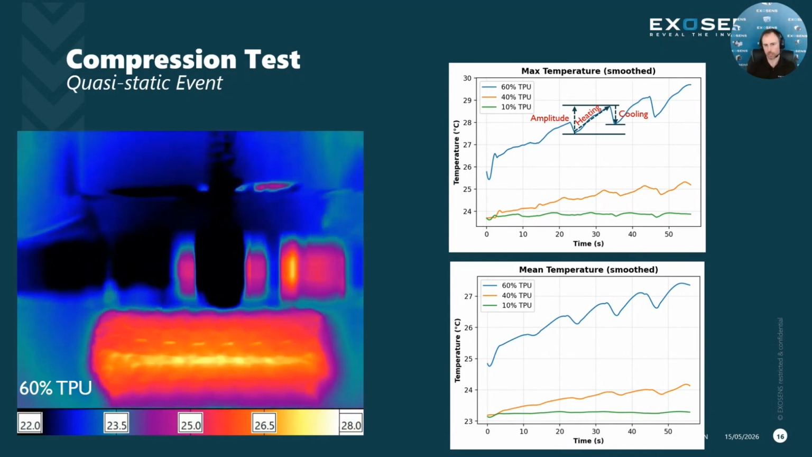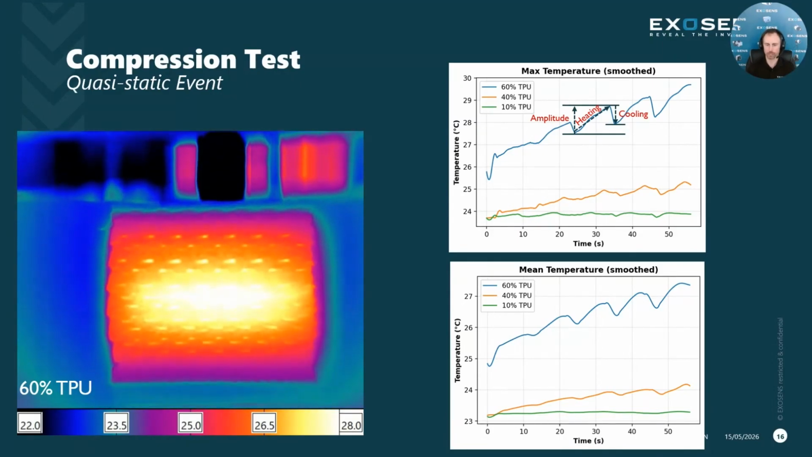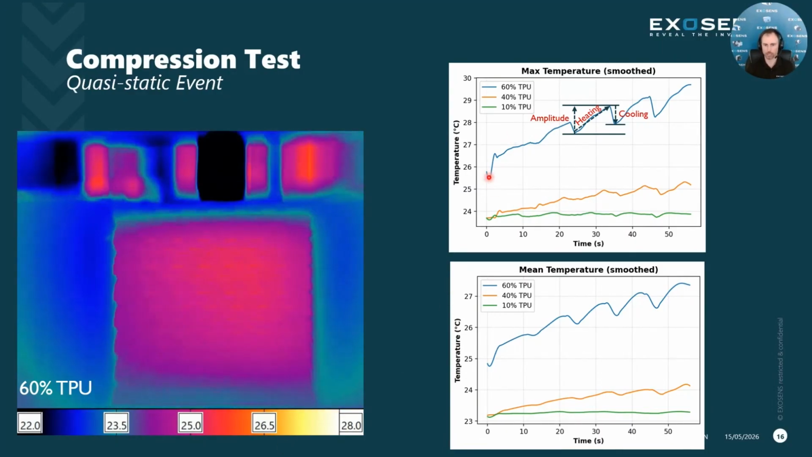Smooth, the blue curve is 60% of the TPU, the orange curve 40%, and the green curve 10%. Just by looking at these three curves here, 60, 40, and 10, we can already identify that there's a pretty big difference in the thermal response of the different densities. The 60% is going to produce a lot more heat. It's going to produce a lot stronger heating events and cooling events.